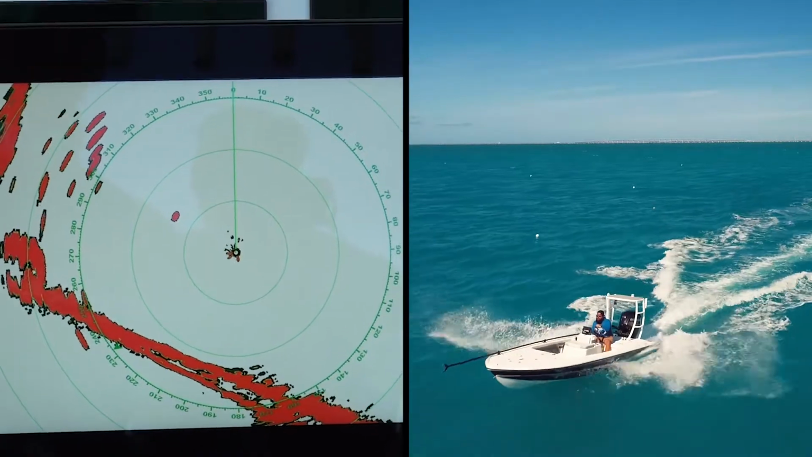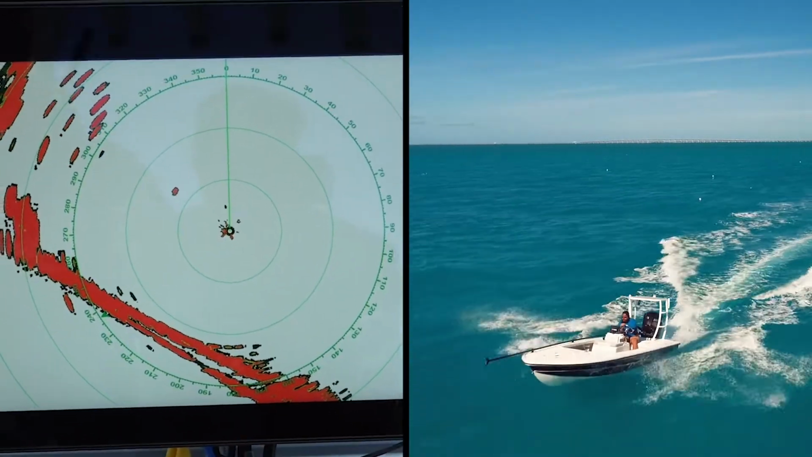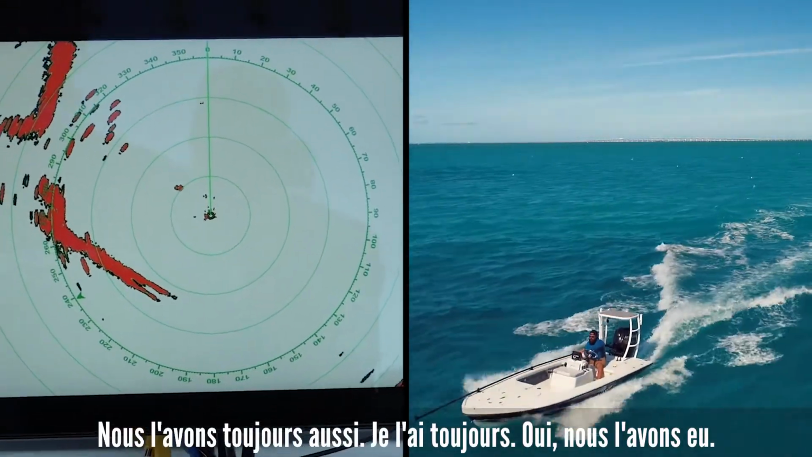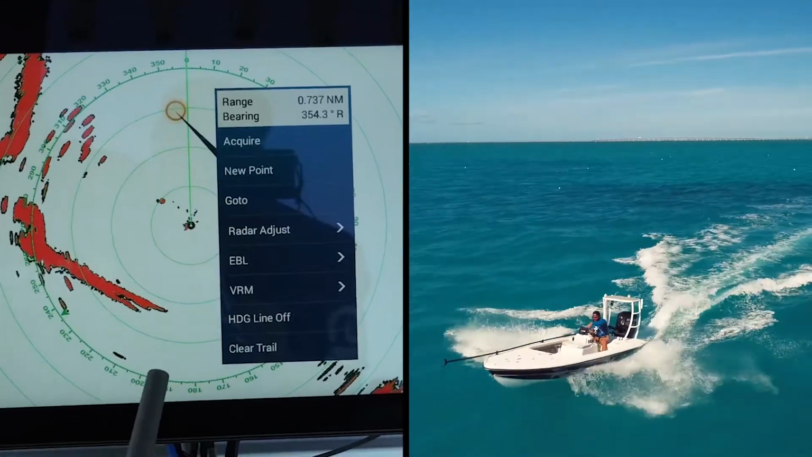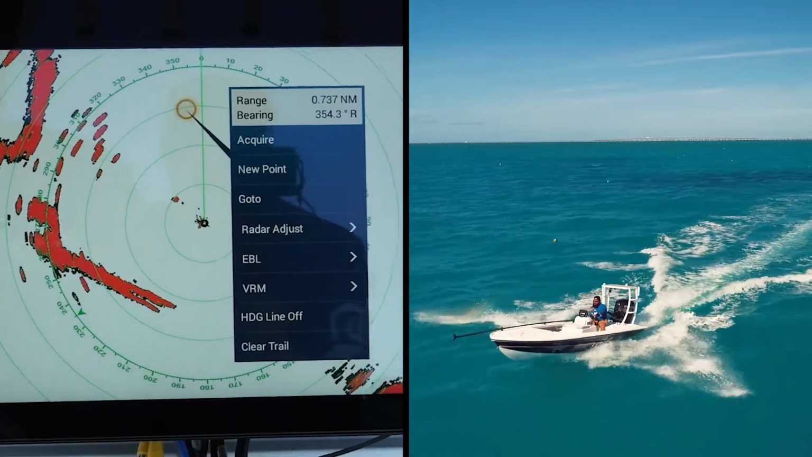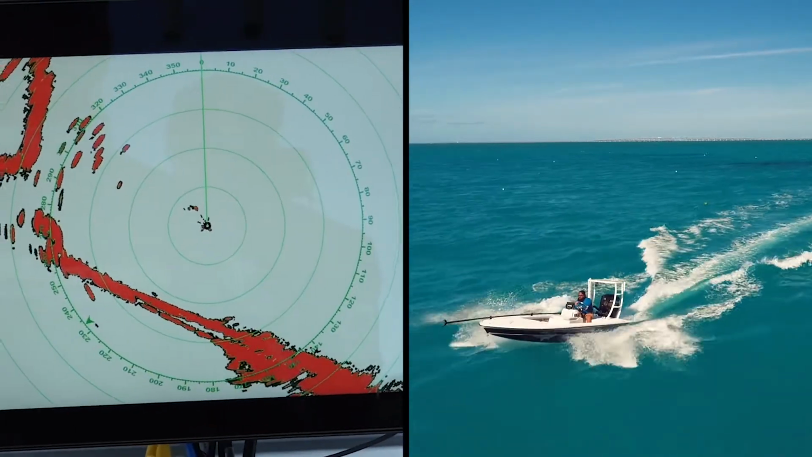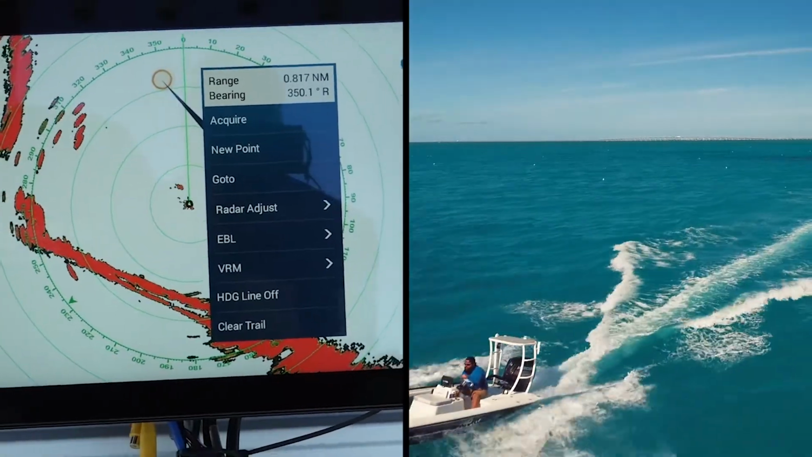We still got him. Yeah, we still got him as well. Still got him. No, we got him. Got him.